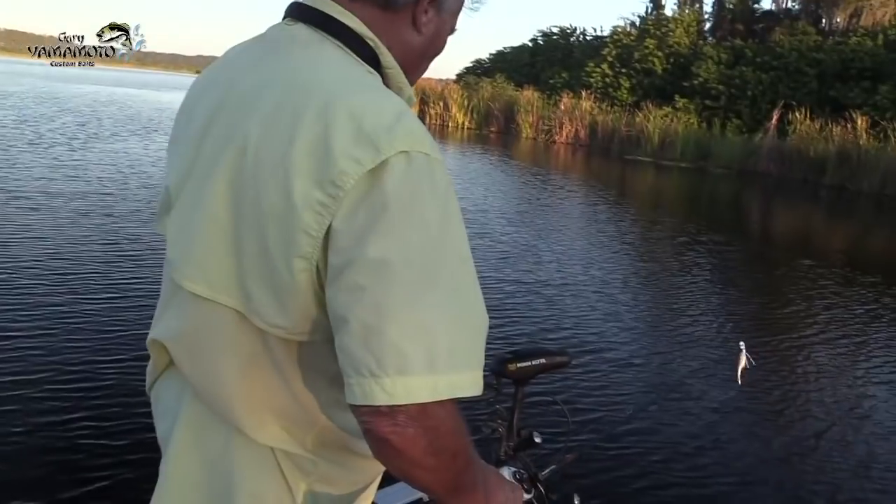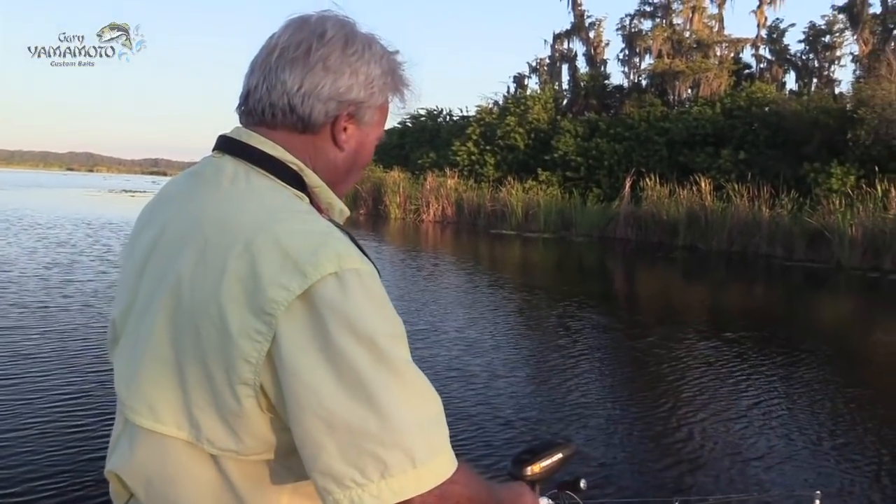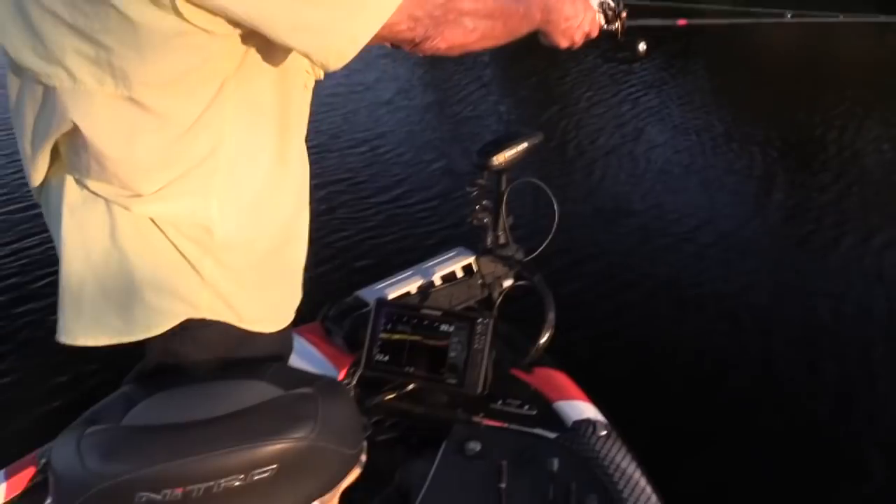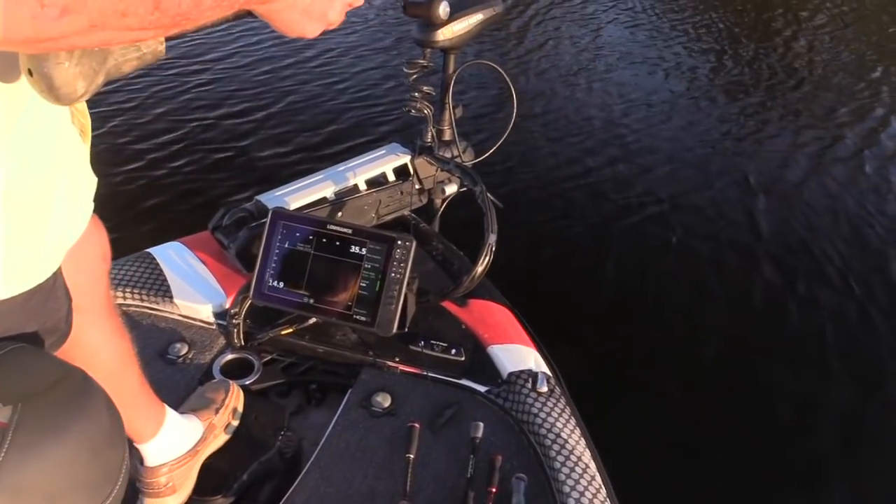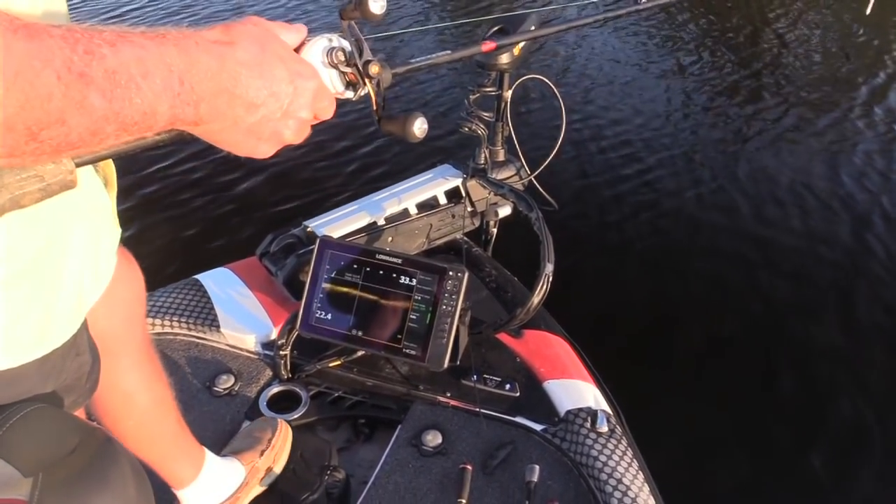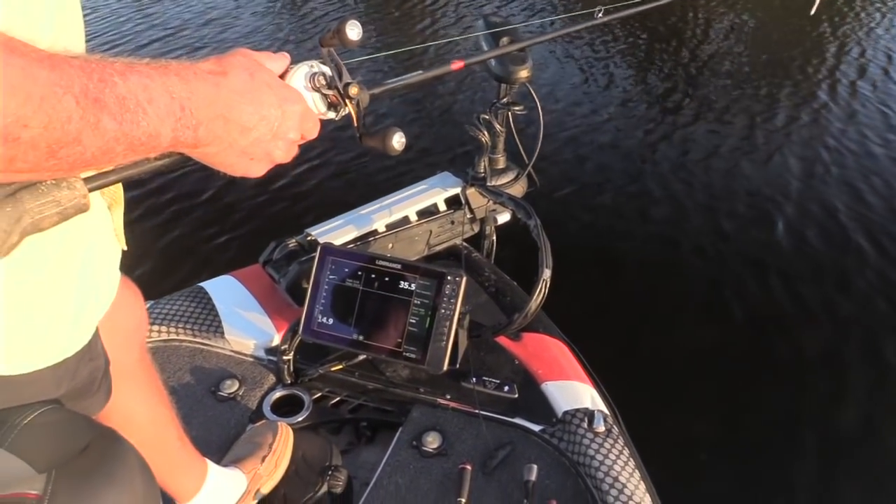I'm watching the depth finder. It's scanning out about 33 feet, so it's going to be about to the edge of those lily pads. Okay, I'm scanning around. I don't see anything there.